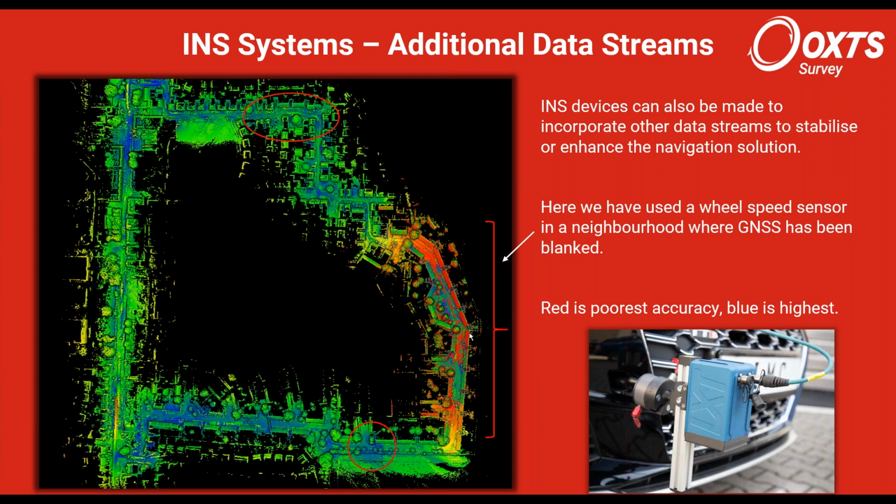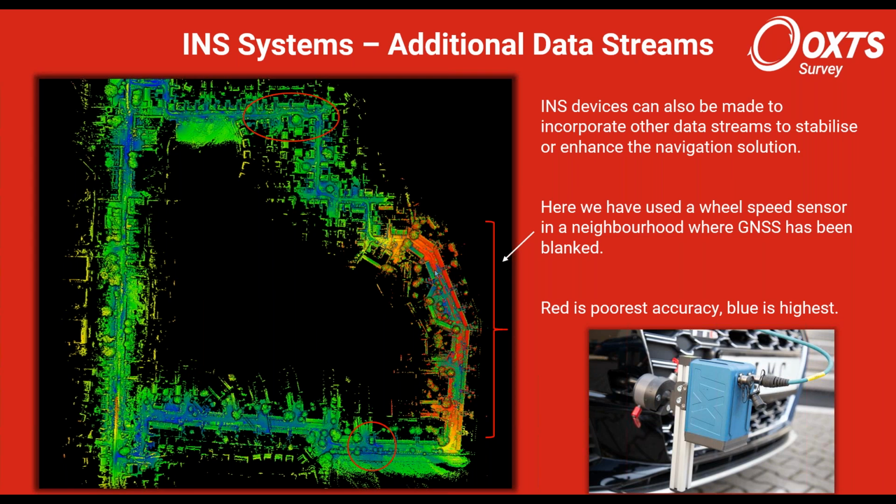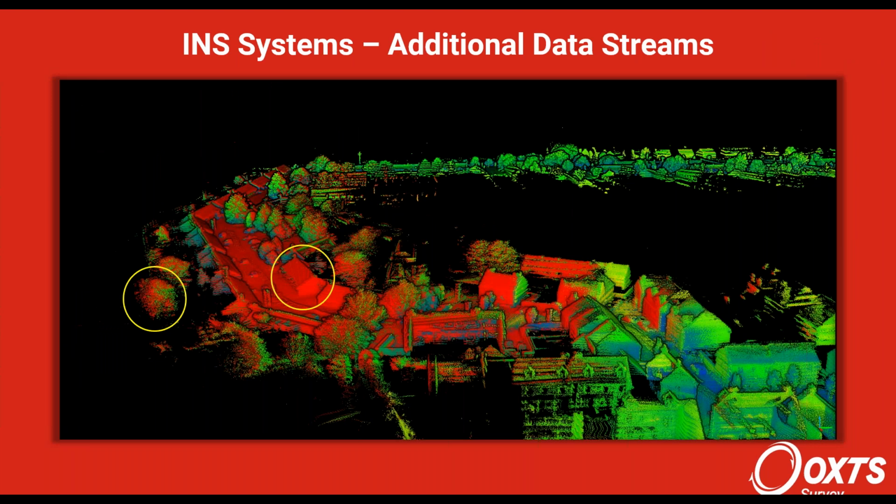So before, almost all of this data would be unusable, and now you can see it's even reaching some of the highest accuracies just because it's got the wheel speed but still no GNSS. And it improves generally the point cloud, so you can see there's more blue throughout the point cloud, implying a much higher accuracy.